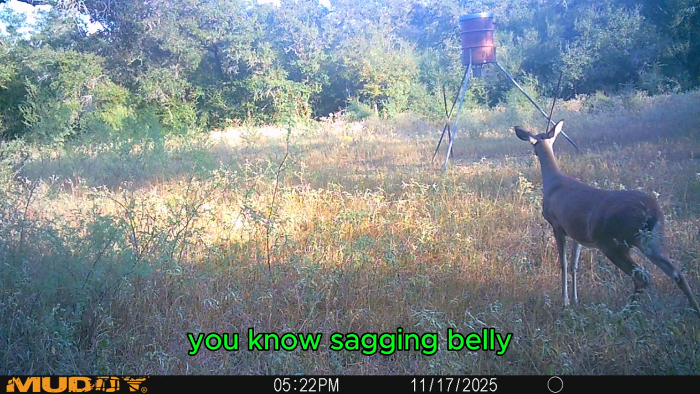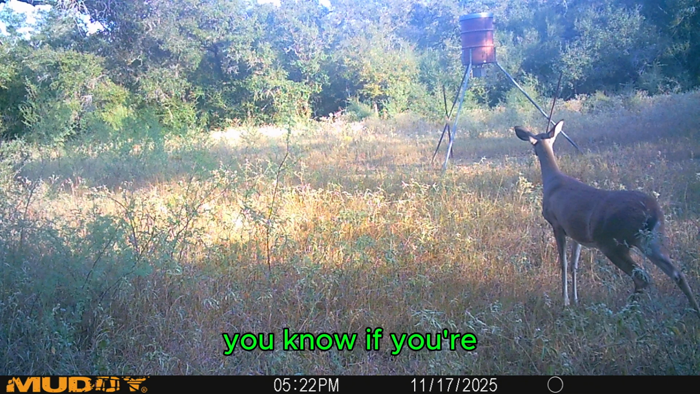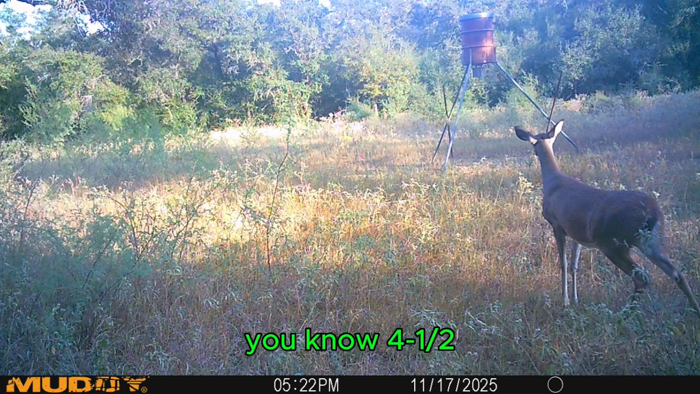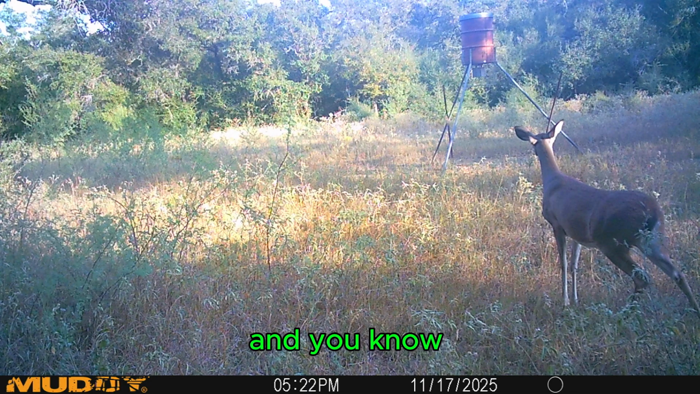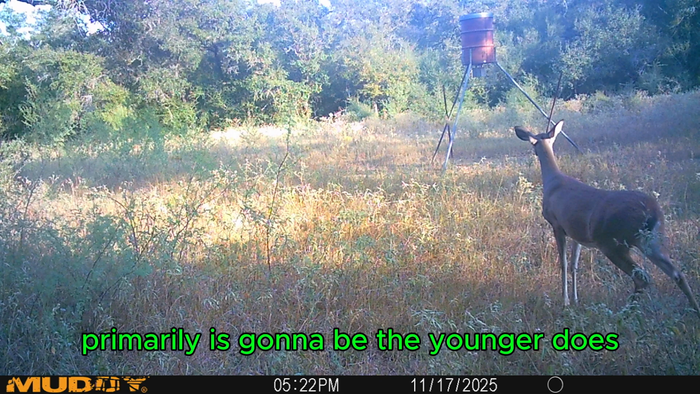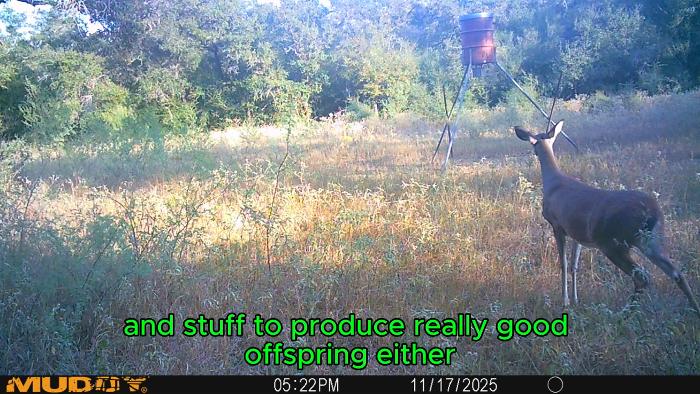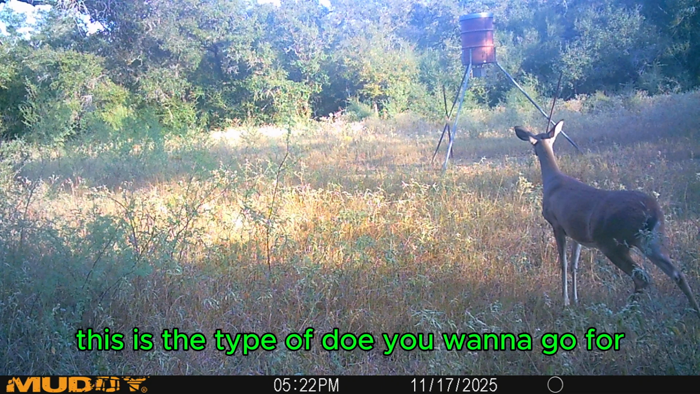You can just tell, with the sagging belly, that this is an older doe. This is the type of doe that, if you're managing a place, you want to take. The 4.5, 5.5-year-old does, you want to go ahead and get them out because they've only got a couple of years left. And finding those 5.5, 6.5-year-old does is hard to do because the most does you're going to see is primarily going to be the younger does. But the younger does doesn't mean that they don't have the genetics to produce really good offspring either. So if you're going to do some management and take some does, you've got doe permits or whatever, this is the type of doe you want to go for.